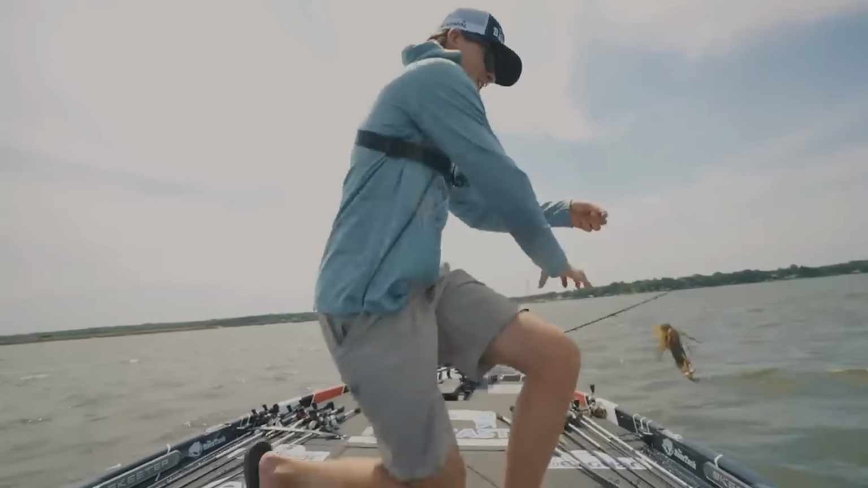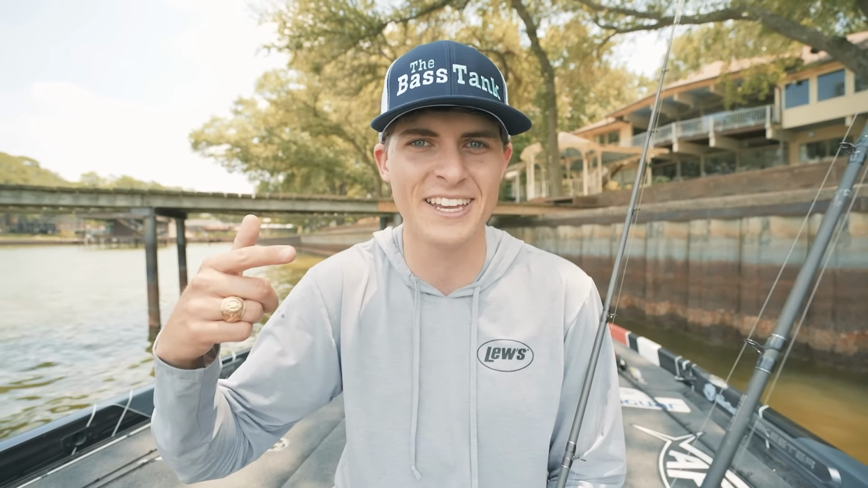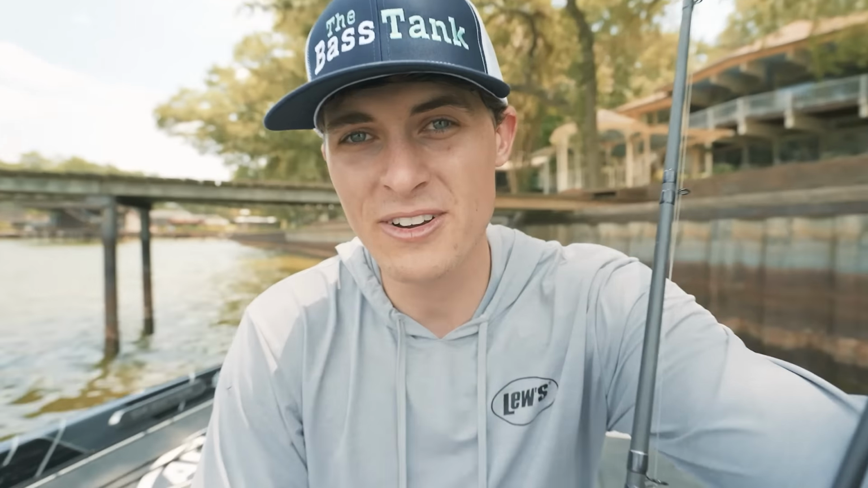Love it. So as you can see, on that day, the brush pile bite was just working extremely well. The fish were eating a football jig and they were eating it all over the lake. It's like they were all connected to each other's minds. We are hungry today and we're gonna eat this thing. But I'm guaranteeing you guys, it's not always like that.